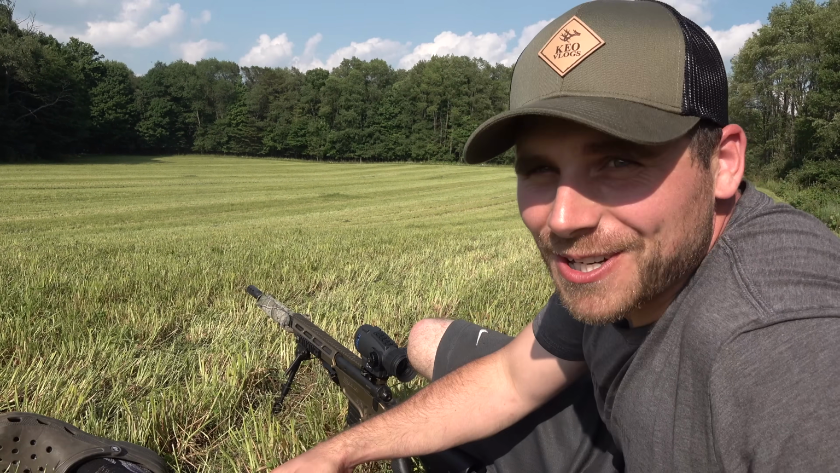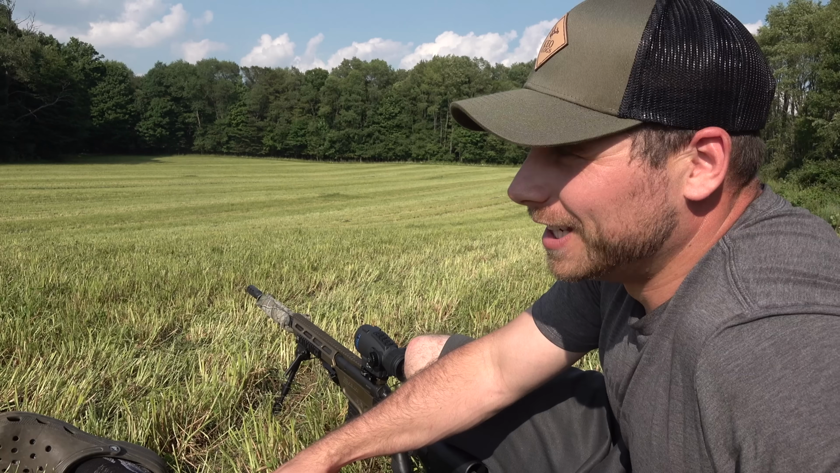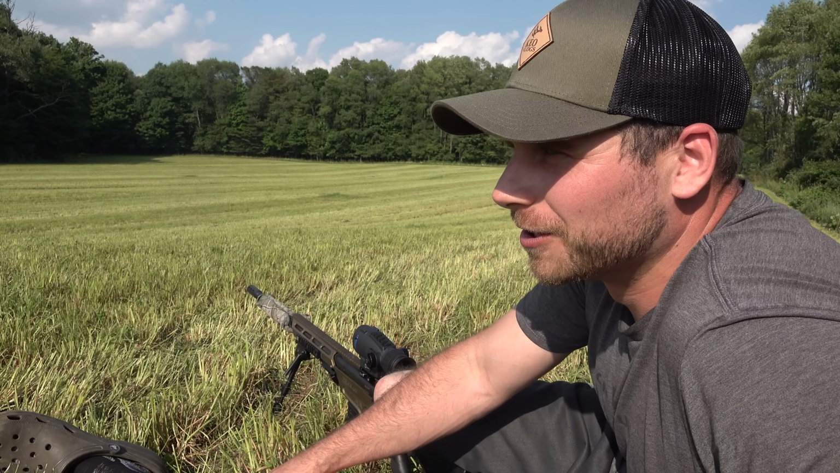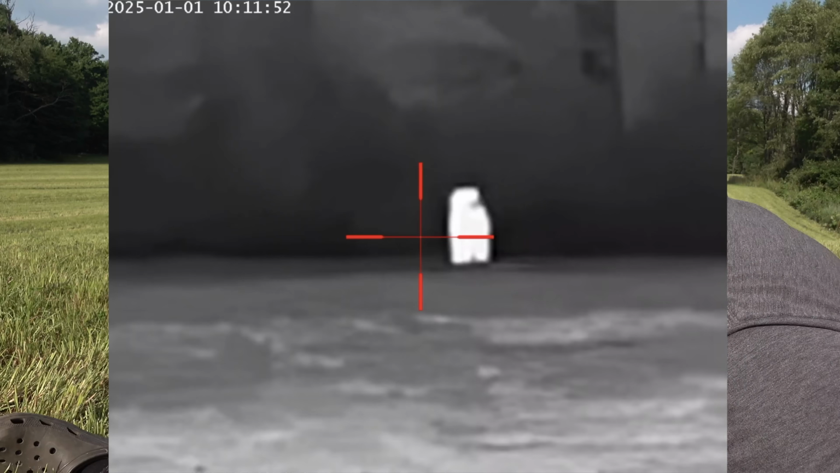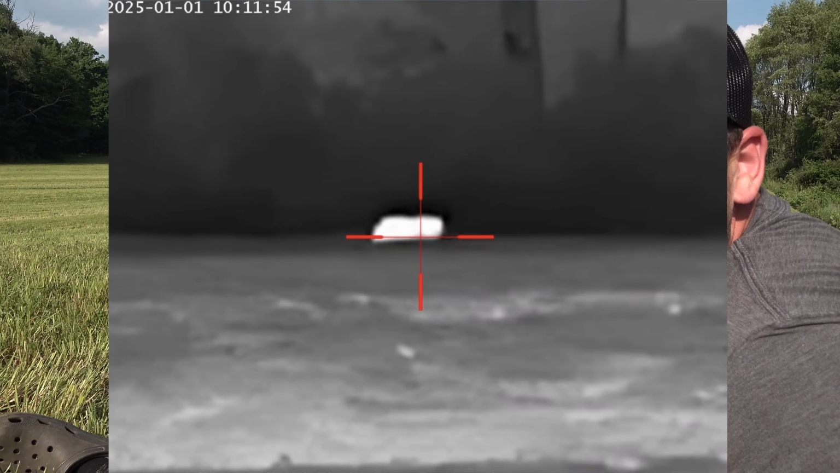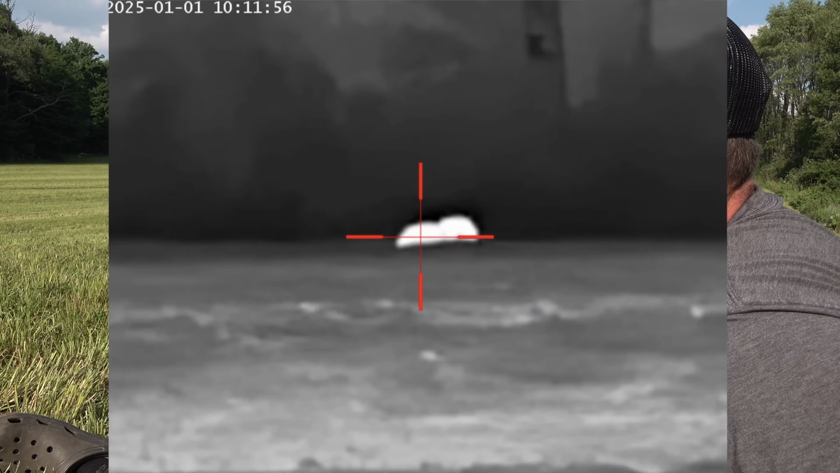Well, I don't want this woodchuck hunt to end, but my dad's making some steaks for us tonight, so we're gonna go meet him for that. But this is the first time I've ever woodchuck hunted with a thermal, and I'll tell you what, it won't be my last. This is really cool.